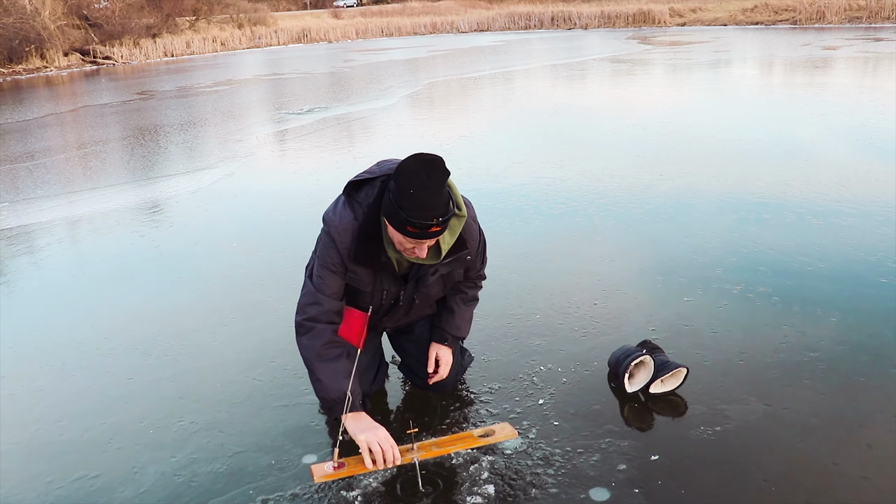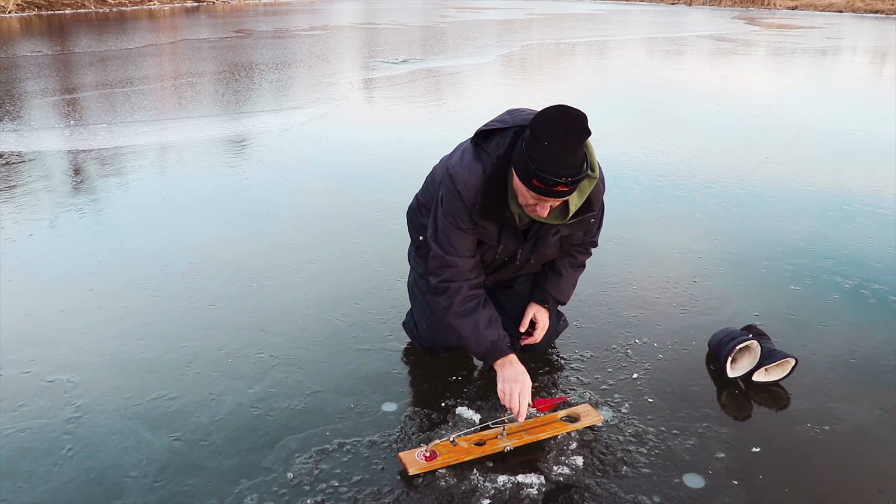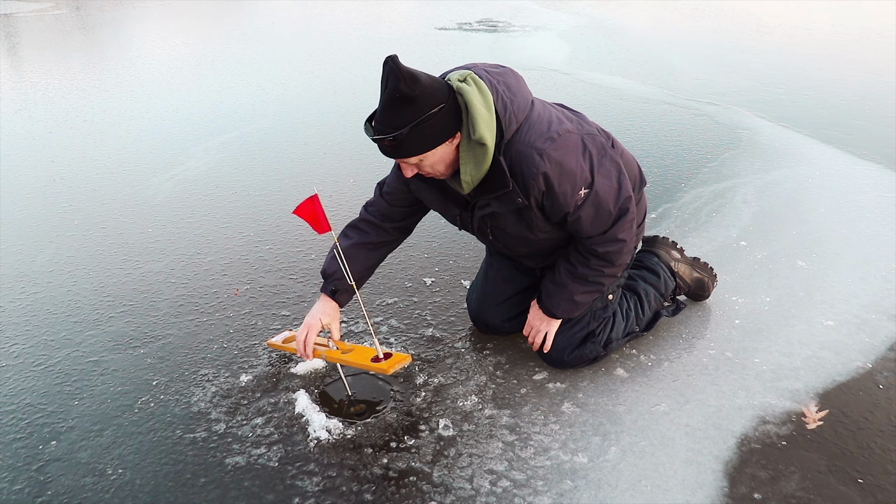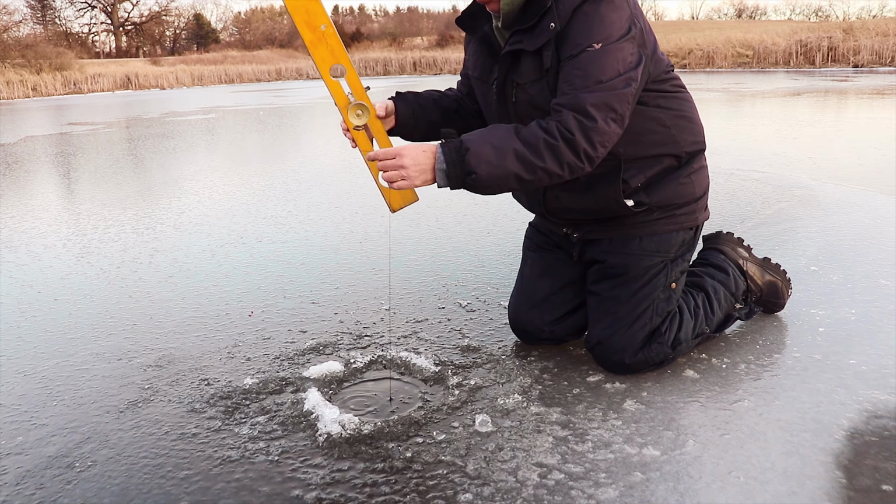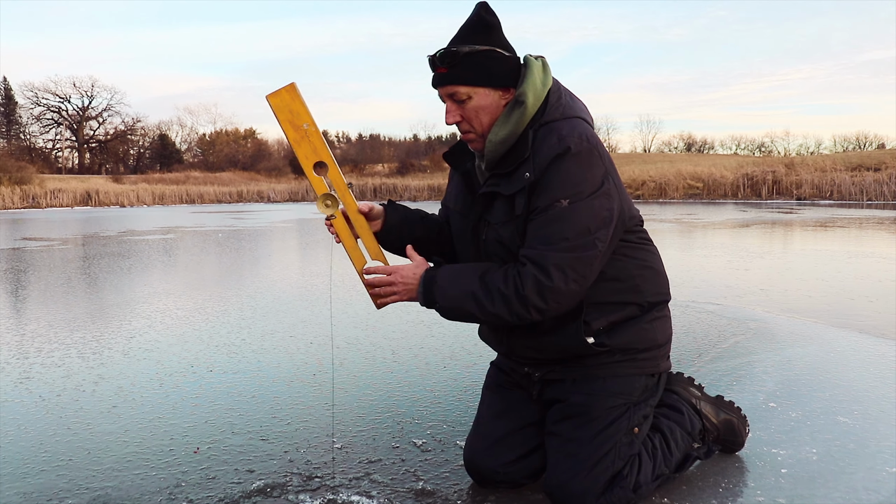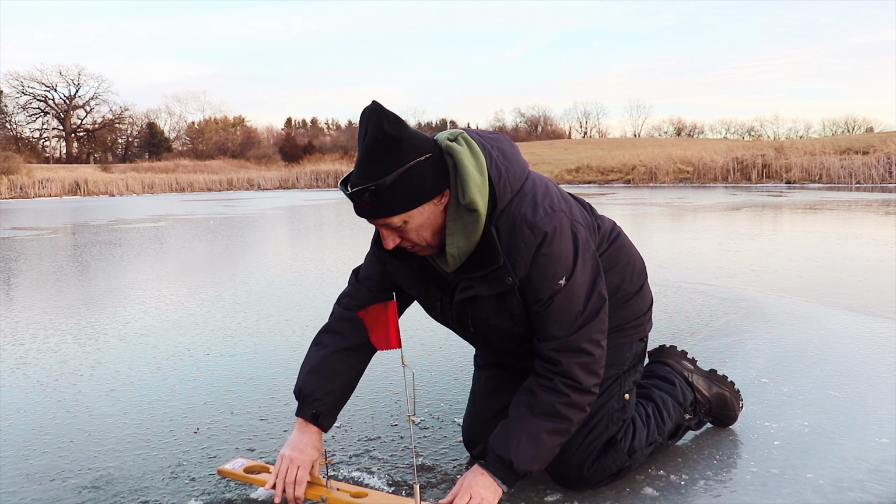This one, the minnow's still there also, so I'm just gonna reset it. I can feel that there's still a minnow on there. Oh, he might be there this time. You're gonna go for it? No. No? No, nothing there. I think the minnow's still there, so I don't want to pull it up. I'm just going to leave it down there and see if he comes back again.